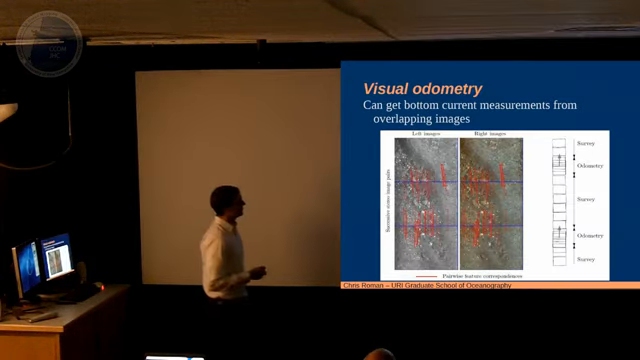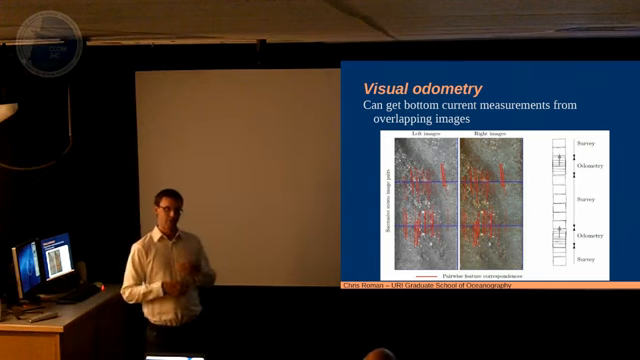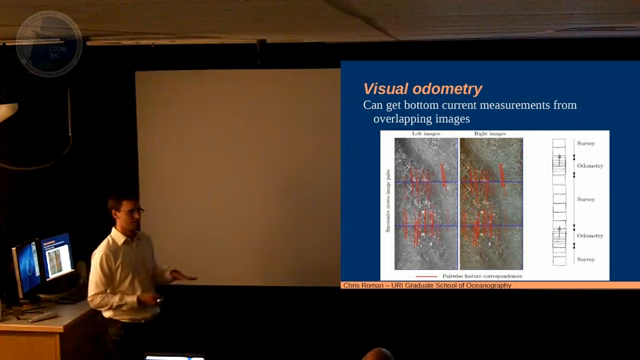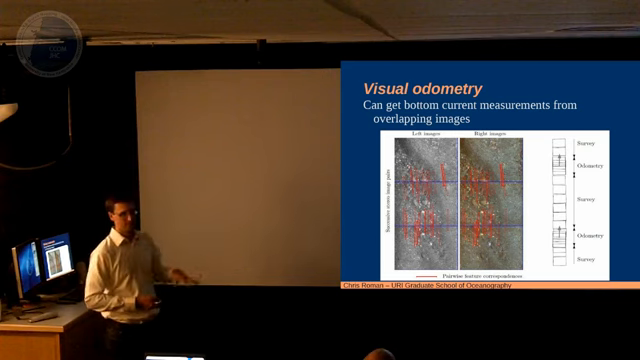And you can also do this, which is get near bottom current measurements. So you're taking images and they overlap. You know something about your altitude, you know something about your timing, you can figure out how fast you're drifting. So you get sort of a freebie, basically a drift current speed, which is hard to measure otherwise in a continuous sense. Near bottom current measurements in the bottom boundary layer are a pain. ADCPs looking down have blanking range problems. Tripods looking up are typically above that height. So this gives you a nice near bottom current measurement.